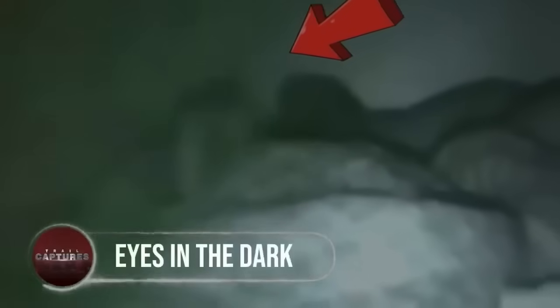Eyes in the dark. It's a chilling tale of a man haunted by an unsettling feeling in his bedroom. Determined to unravel the mystery, he sets up a camera to capture the truth, and what he discovers is nothing short of bone-chilling. In the ghostly morning recording, a small figure bends over his bed, sending shivers down his spine.